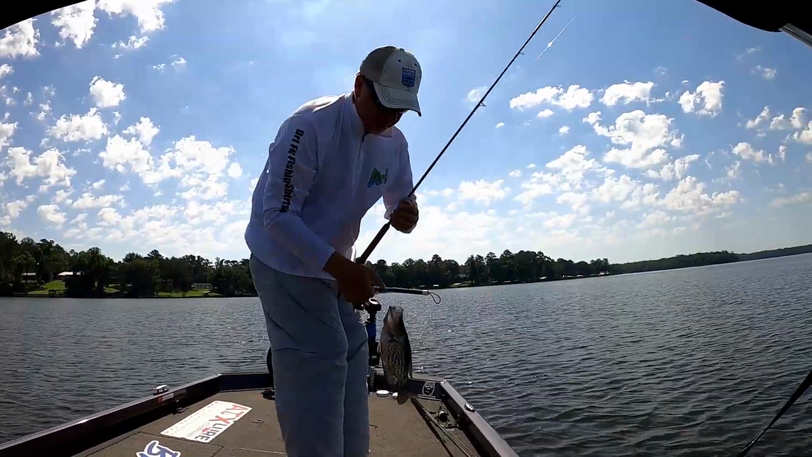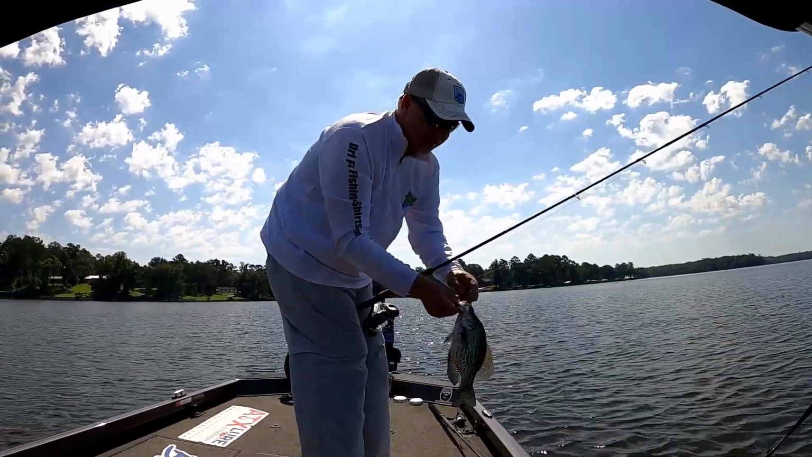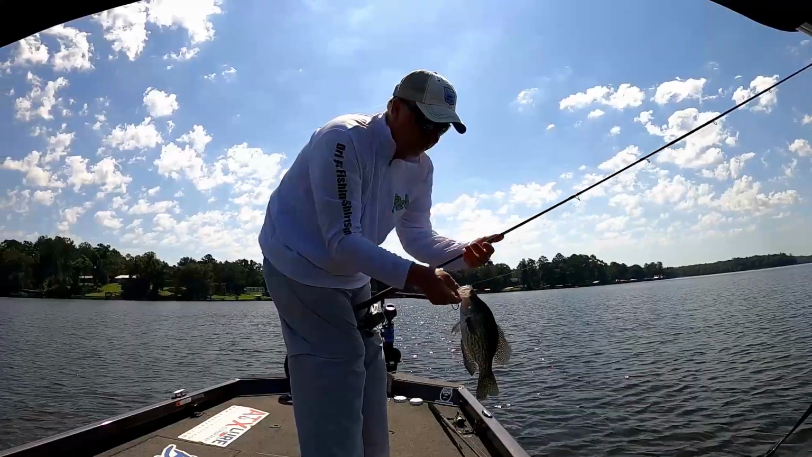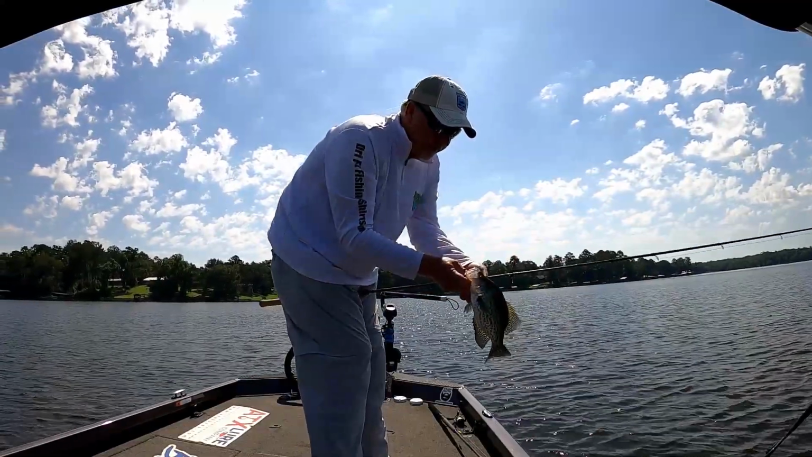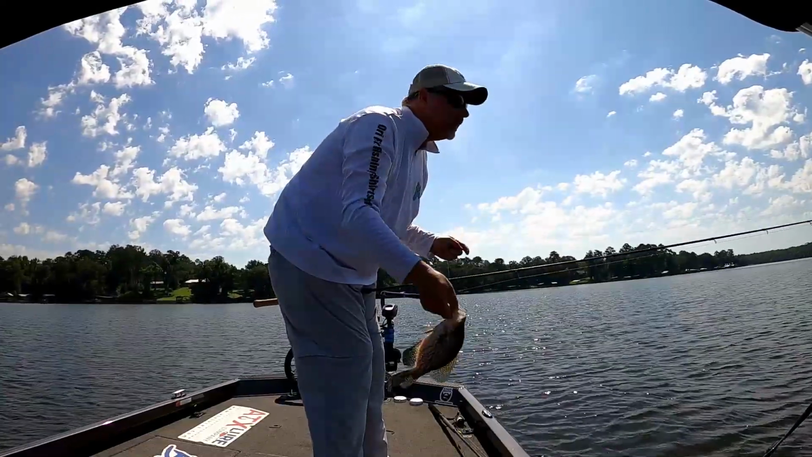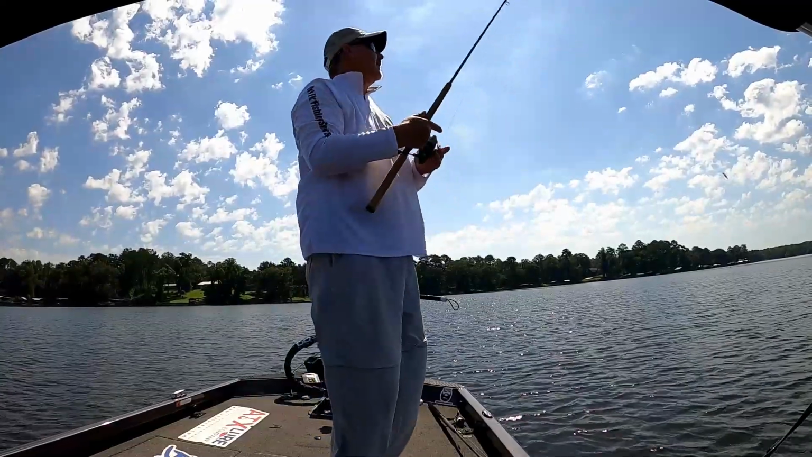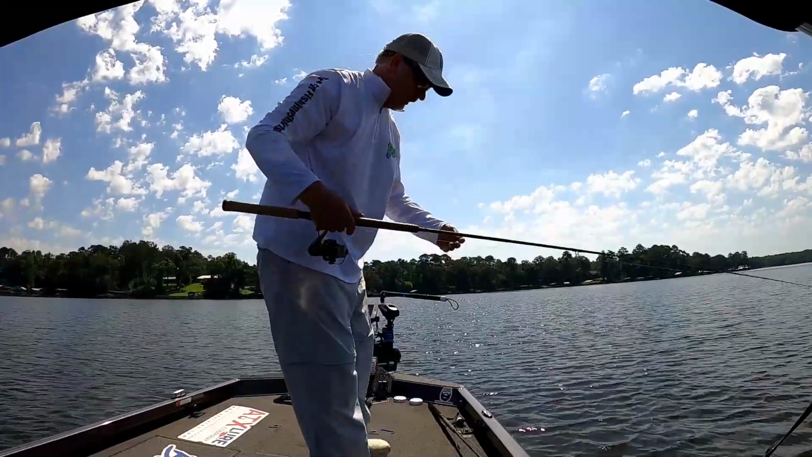Guys, but you know what? I get tired of riding around. I like to stop and catch a few of them. And I tell you guys, it's hard to catch really big crappie on a day when they're just not biting. You get a few of the small ones to bite, but even though there's big ones down there, they can be tough to catch when they're not feeding. But they will feed at some point today.